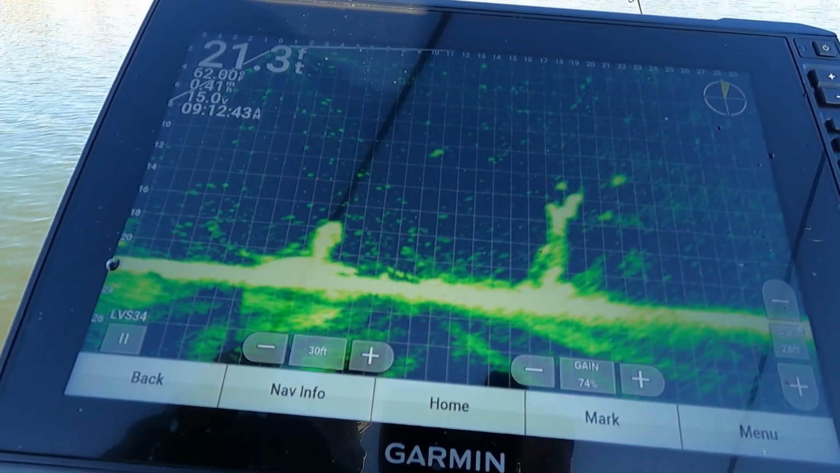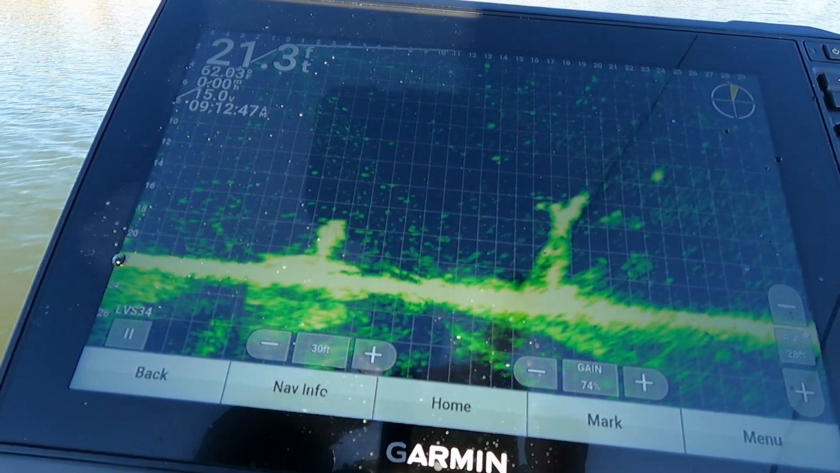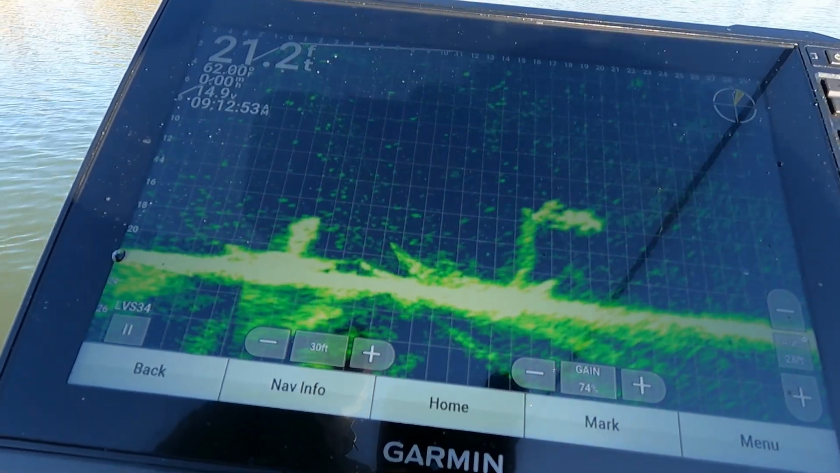He just pushed off. Maybe. There's another one in there. Cast down to that one over there. I took my split shot off, and I might. Oh, see, he heard the splash. Guys, did y'all see that? I want to talk about that real quick.